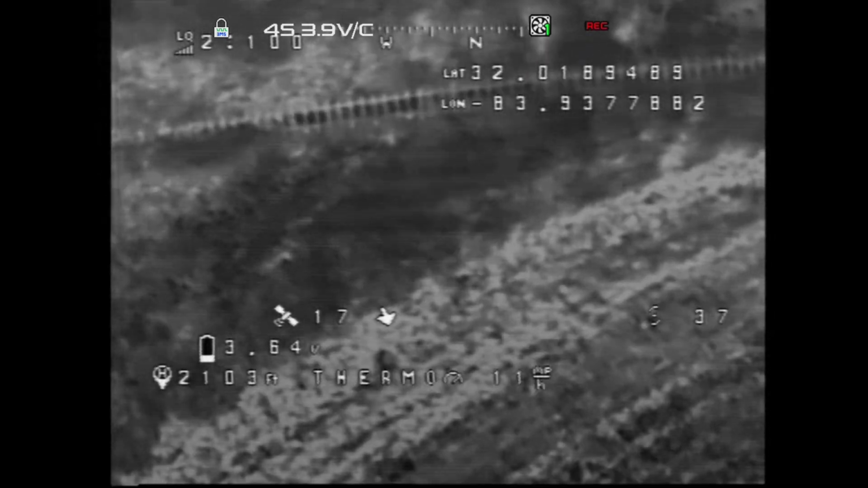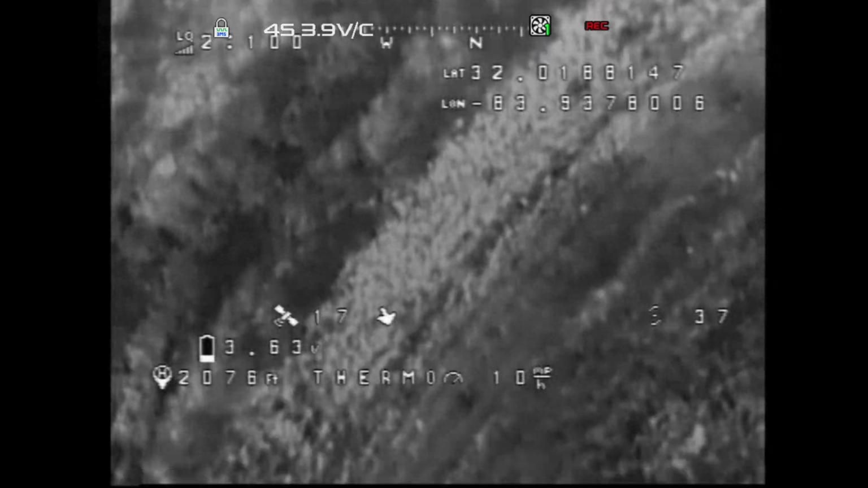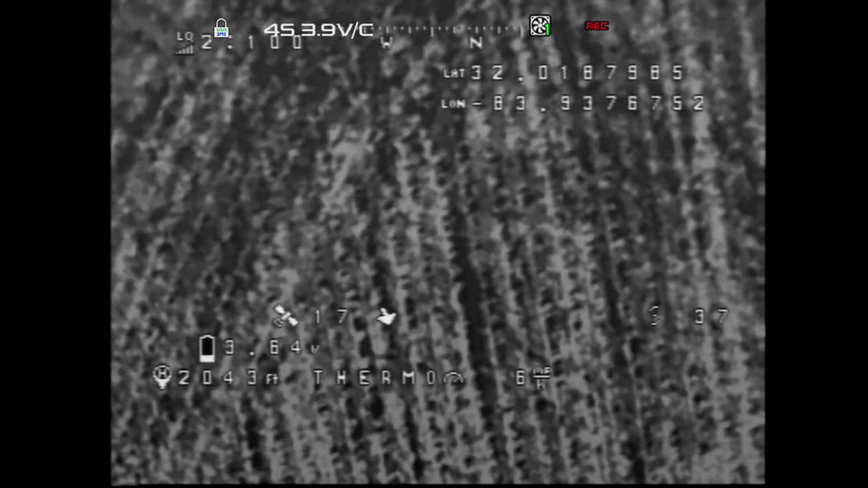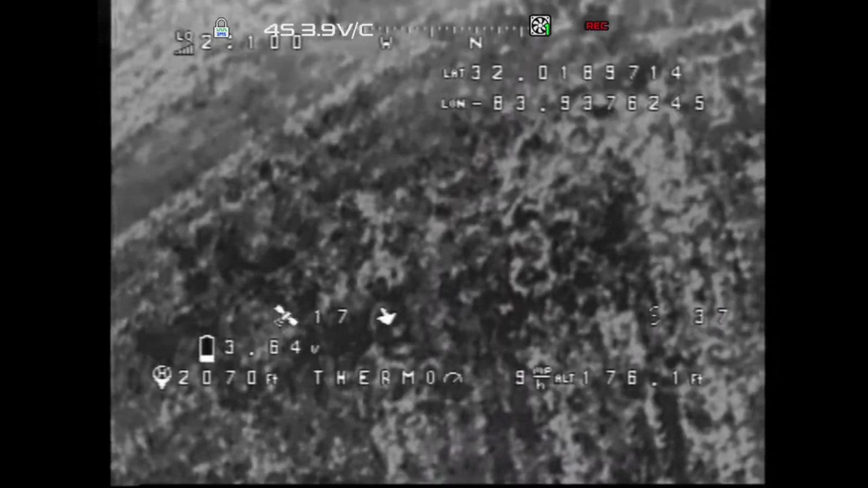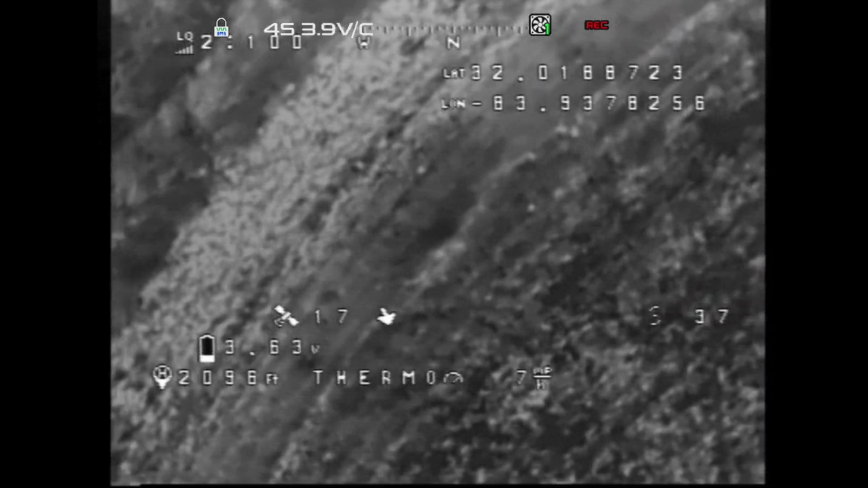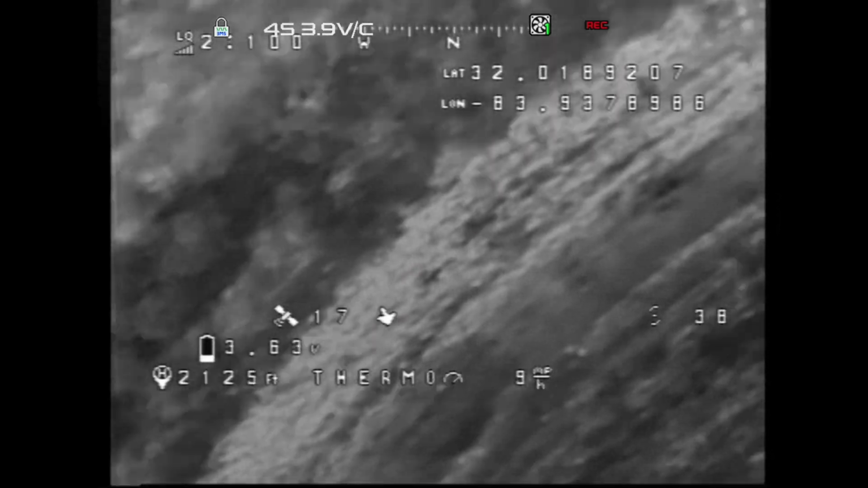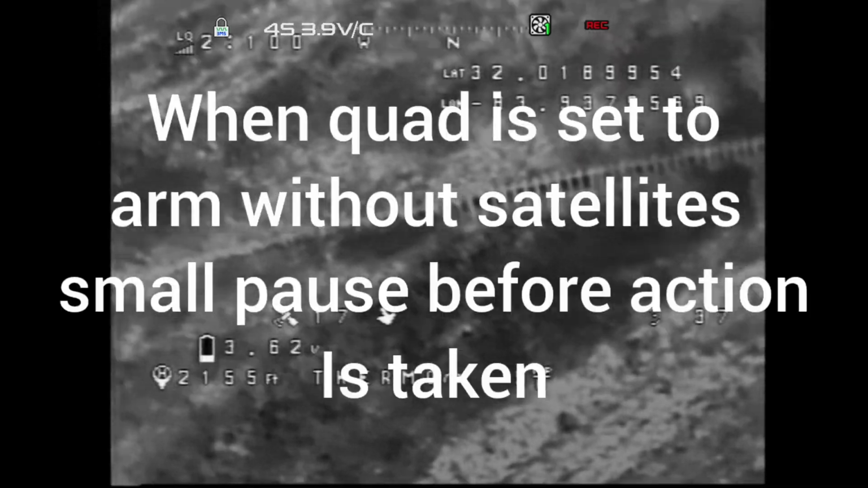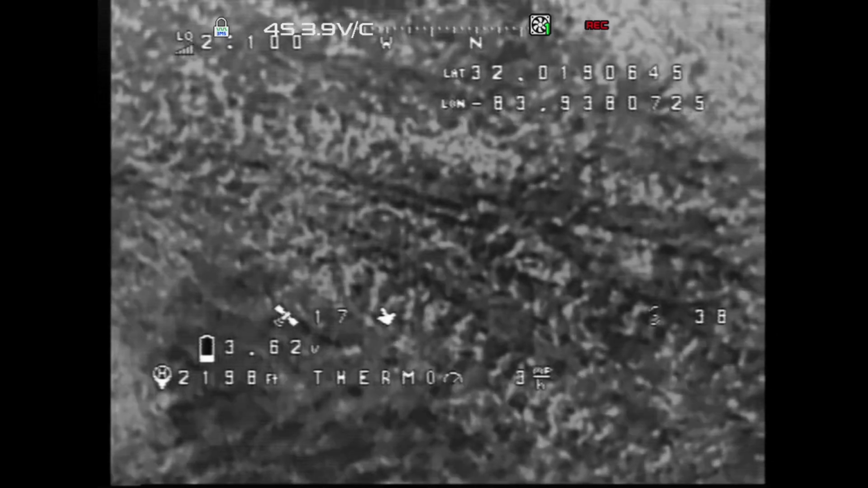At the edge of the field. Oh yeah. Man, no issues, no breakup. This is about as far as I want to go with this little test flight right now. So I forgot how many feet I had my return to home set on. Alright, now I'm getting some breakup, I think.